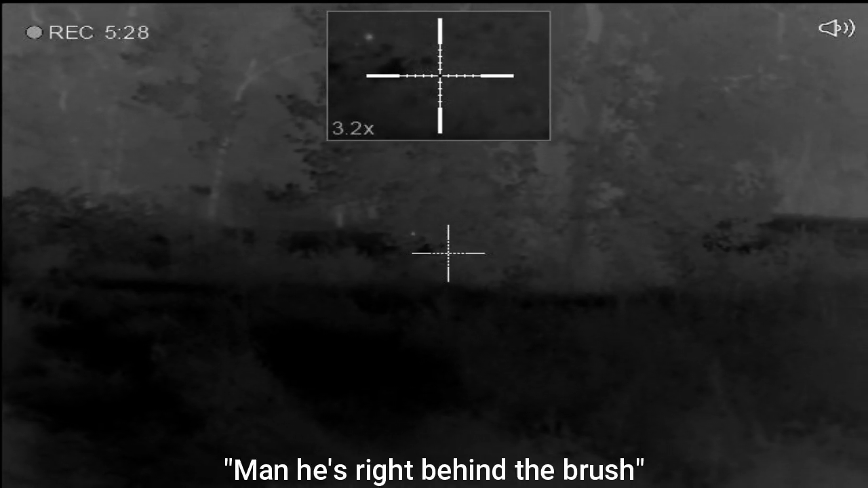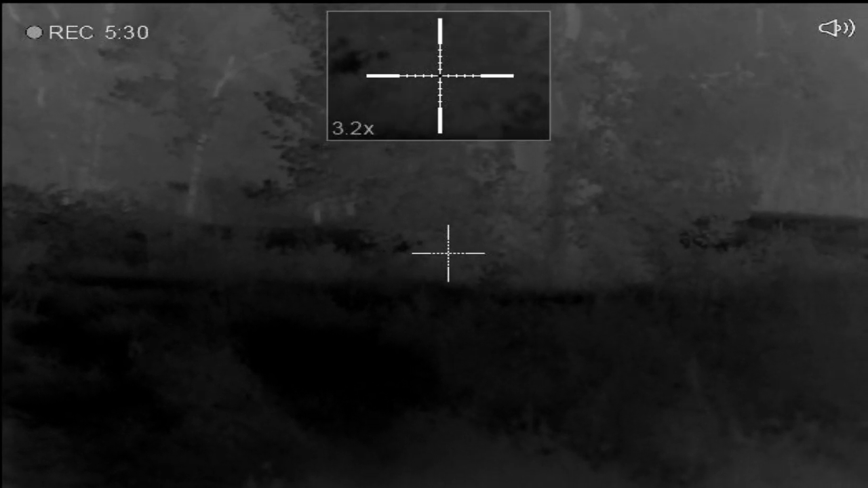Man, he's right behind the brush. Now let's switch to Jamie's view. He's running my Pulsar XQ30. We're communicating with one another with those headsets that we've been using in the videos. The humidity level starts to climb and it really affects the thermal. Jamie's looking at me there. He's kind of getting a feel for everything, trying to find this coyote. He's going to spot him and let me know that he's heading my way.